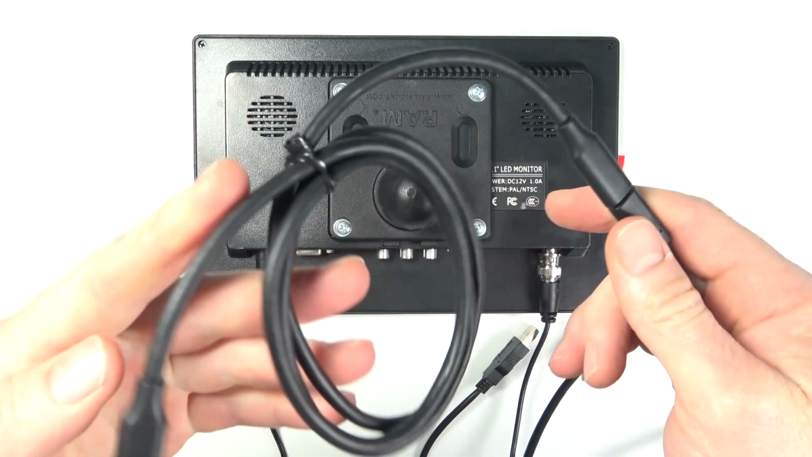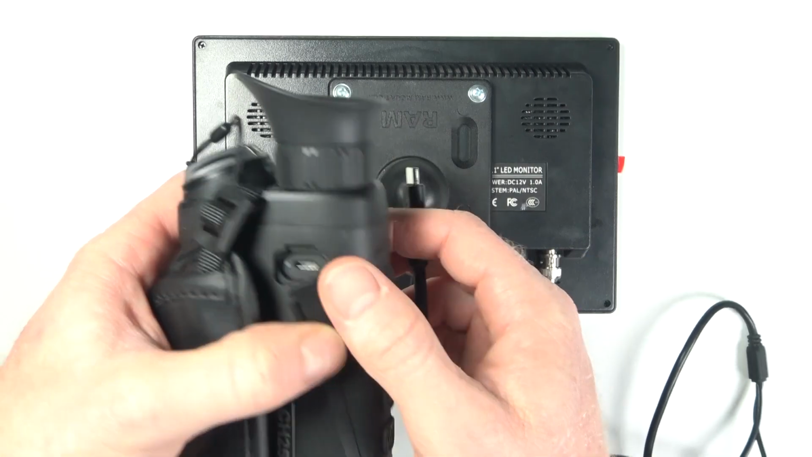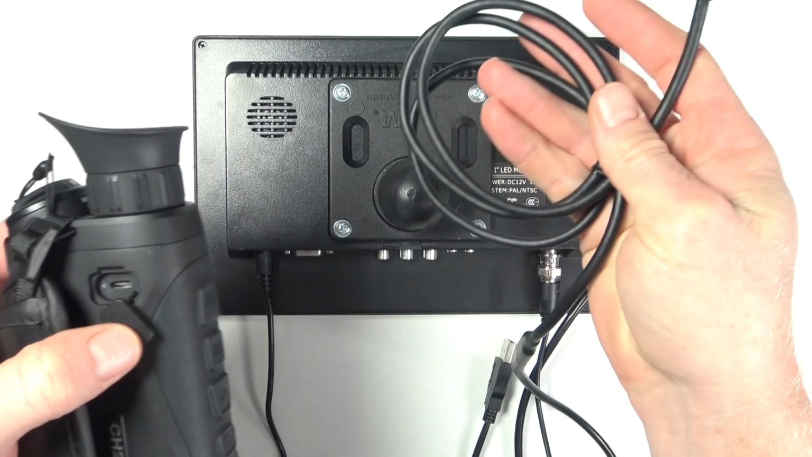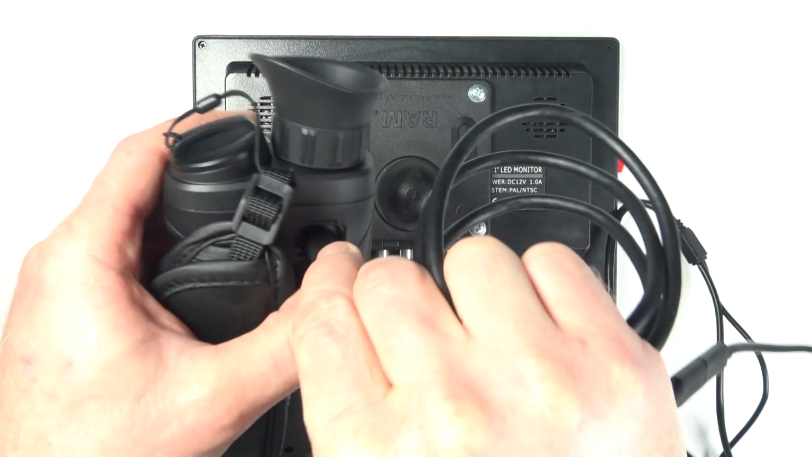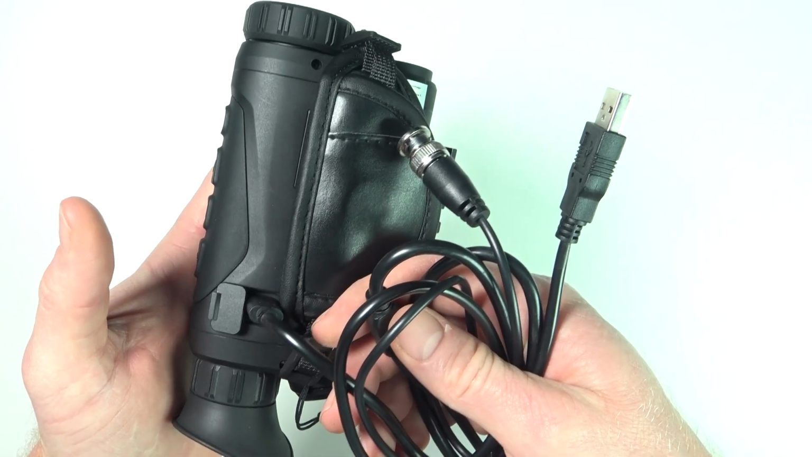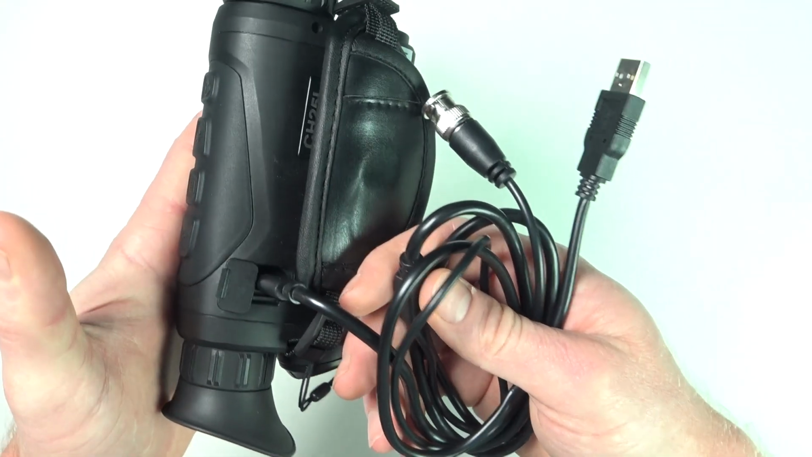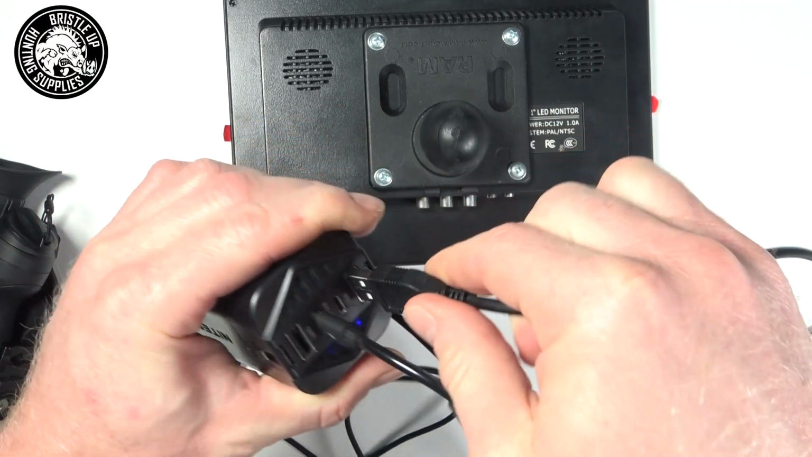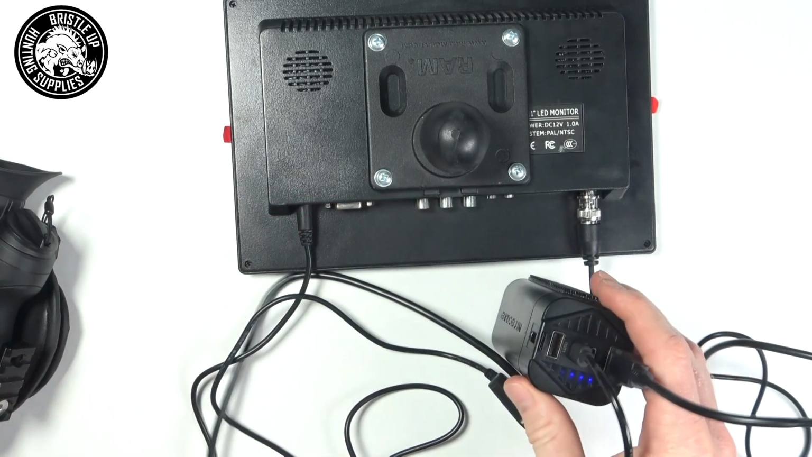If you have the splitter cable inside the cab, you can have charging issues and static show up on the screen depending on the thermal model you're using. It also depends how long of a cable that you're using to extend the USB-C port. If it's really long, the issue can be more exaggerated. But generally speaking, it's usually more reliable to split it on the thermal end of the setup. In addition to this, some thermals do not allow you to power the thermal while it's hardwired. So it's important to consider this when making your purchase.